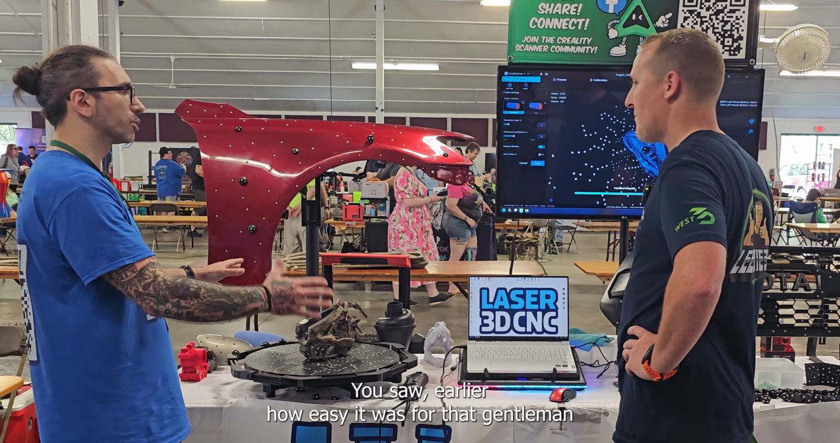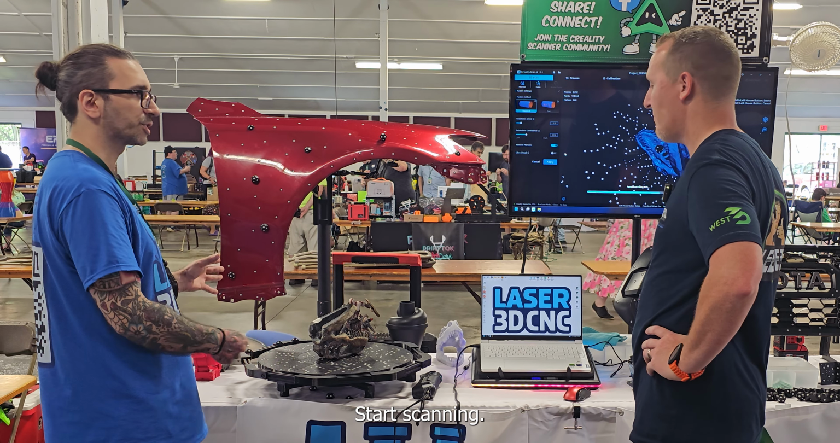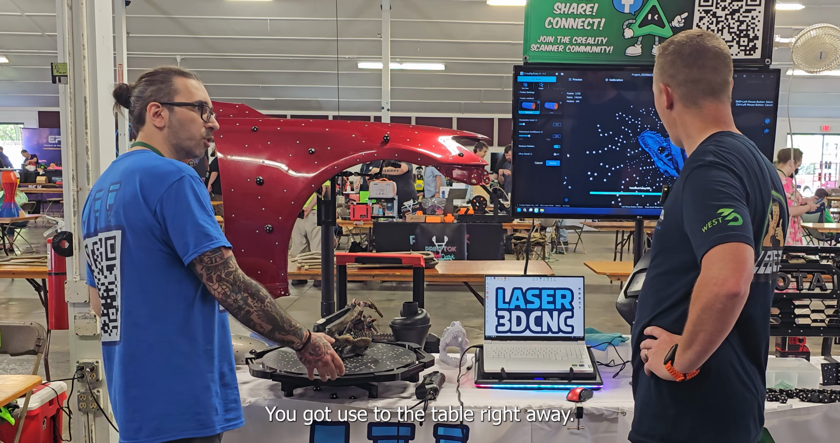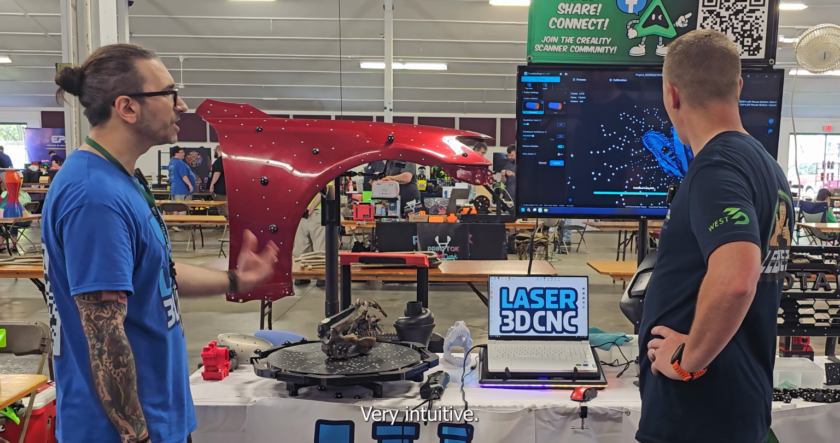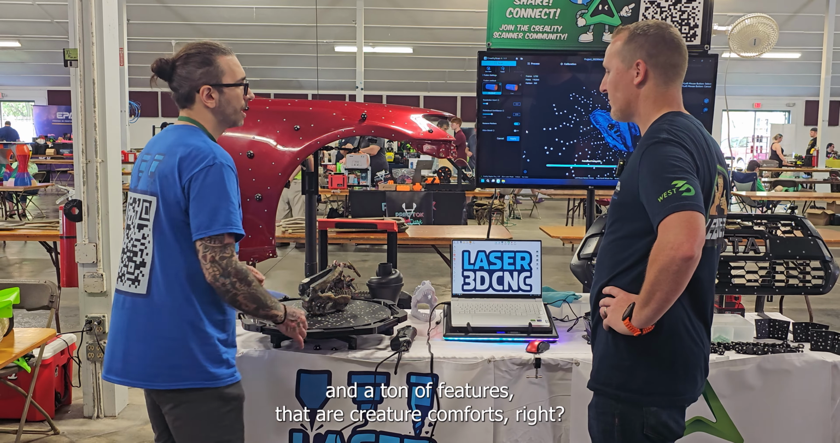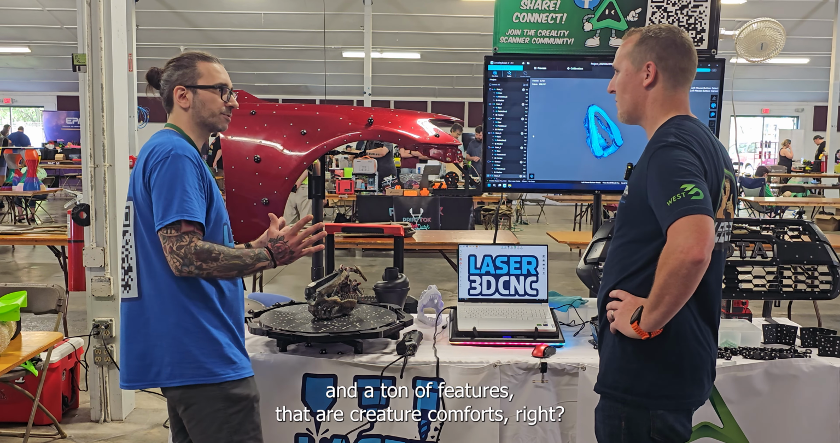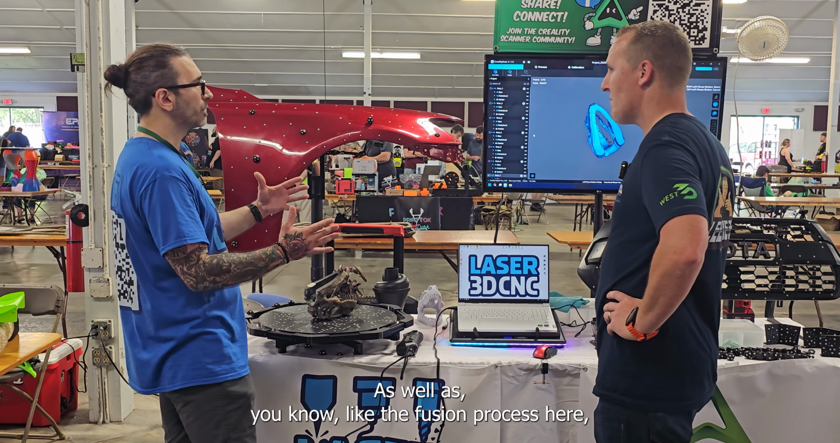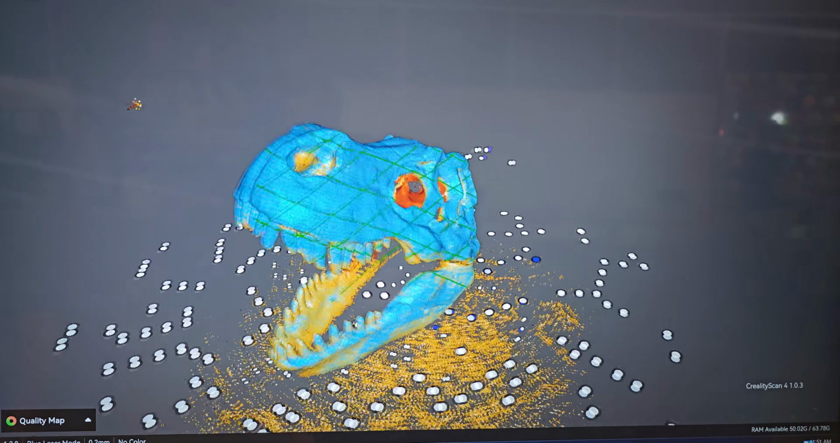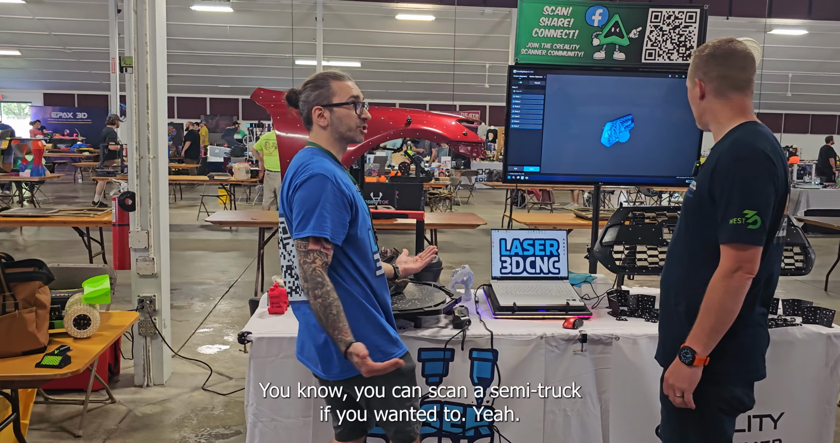You saw earlier how easy it was for that gentleman just to pick this up and right away start scanning. You got used to the table right away. Very intuitive. There's a ton of features that you want, and a ton of creature comforts, as well as the fusion process here that allows you to pair scans together. You can scan a semi truck if you wanted to.